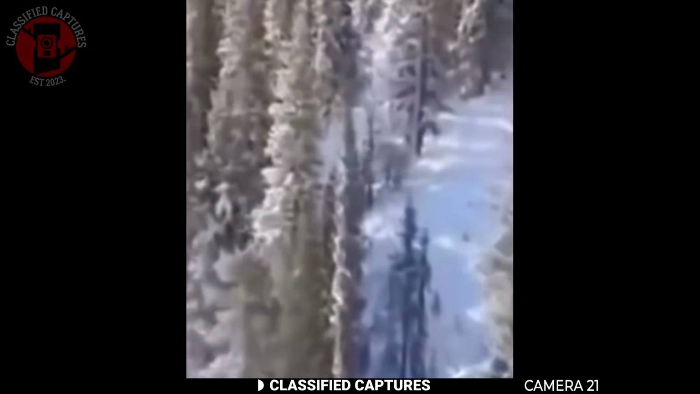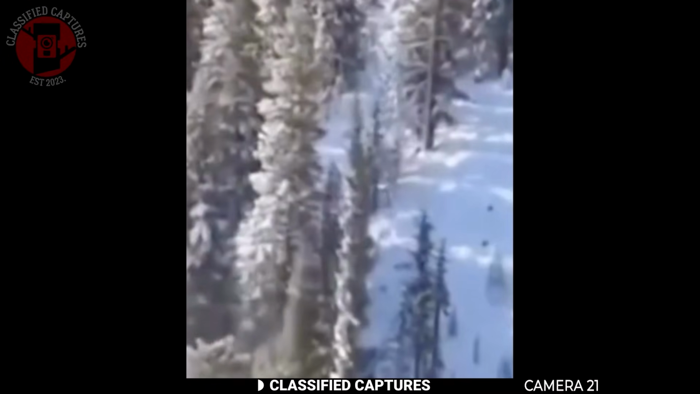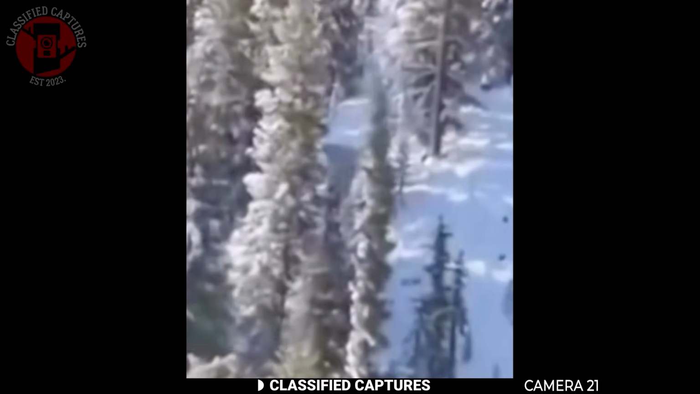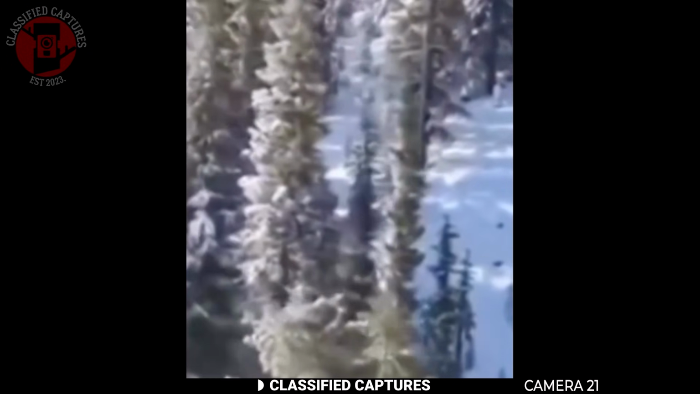Judging by its size and light color of its fur, many believe this could be a Yeti, the snow-covered cousin of Bigfoot. Now, while some think it might just be a person in a suit, others are convinced that this could be one of the clearest glimpses of a Yeti ever recorded in Russia.